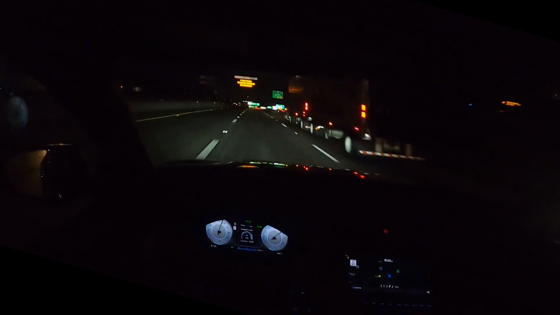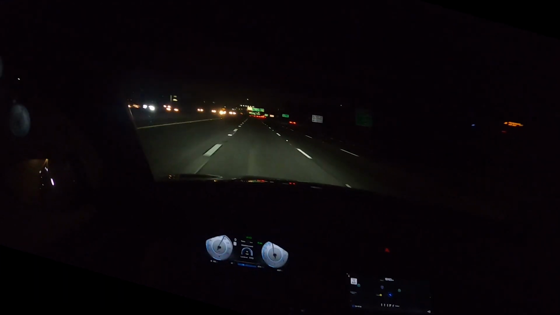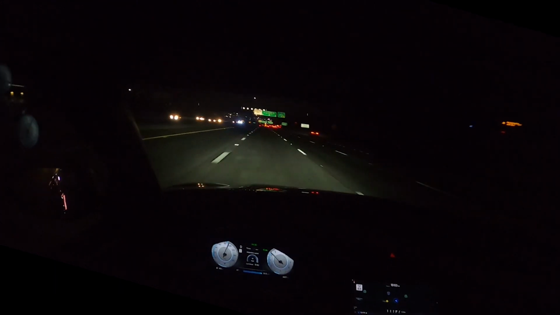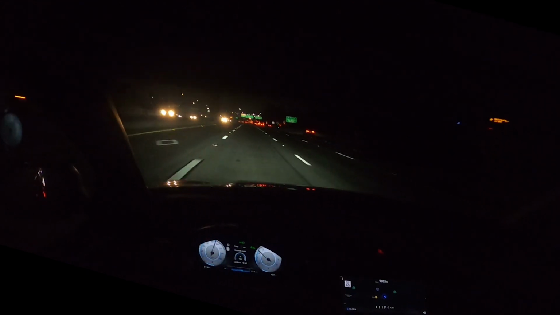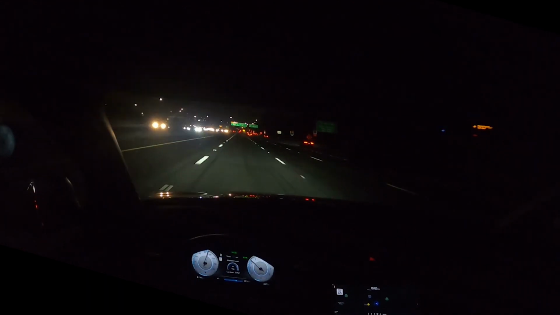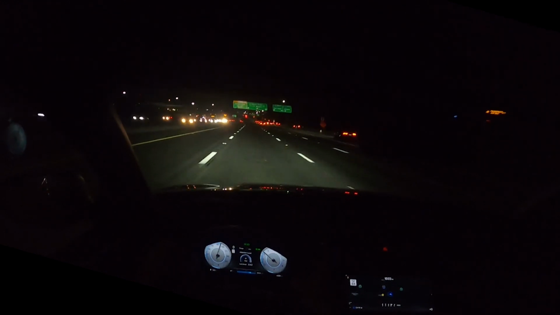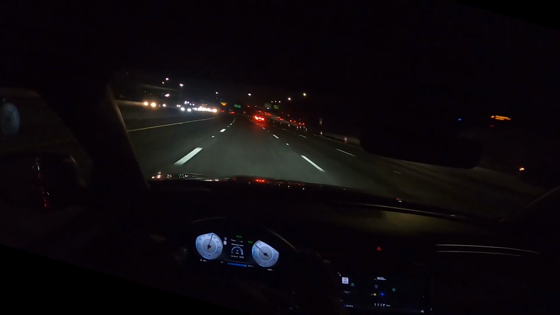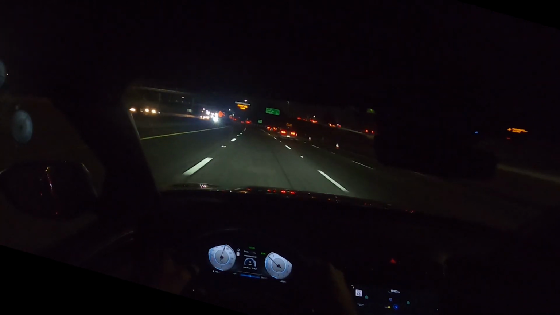Yeah, we are test driving now. We are in a 2022 Hyundai Santa Cruz Limited. Turbo engine, 281 horsepower, all-wheel drive, dual wet clutch automatic transmission, sequential manual transmission. It doesn't really feel like a dual clutch transmission, but it's a fine transmission nonetheless.